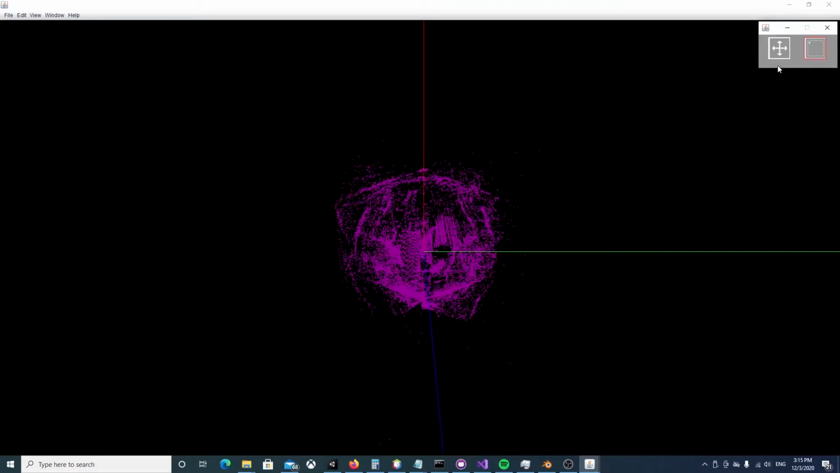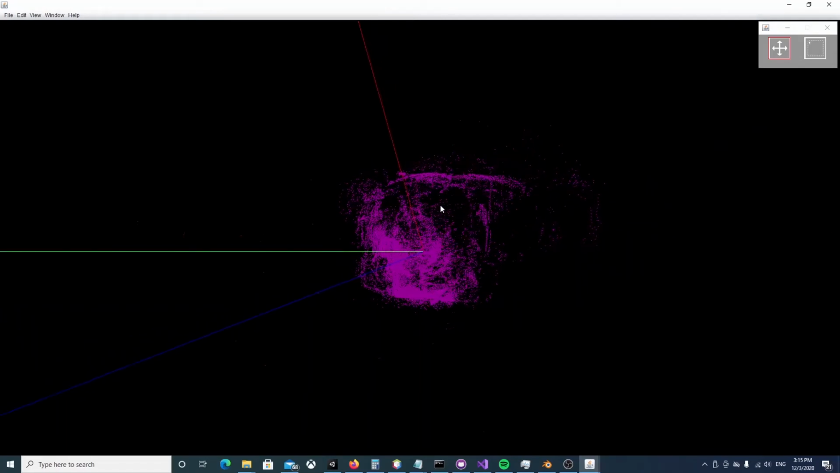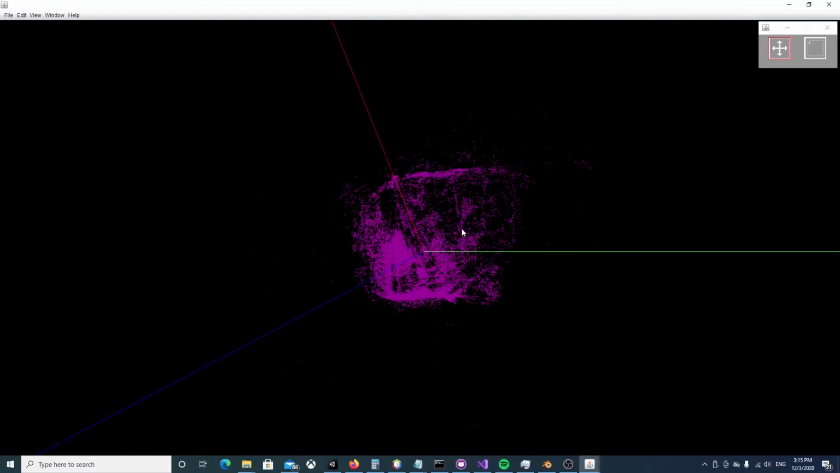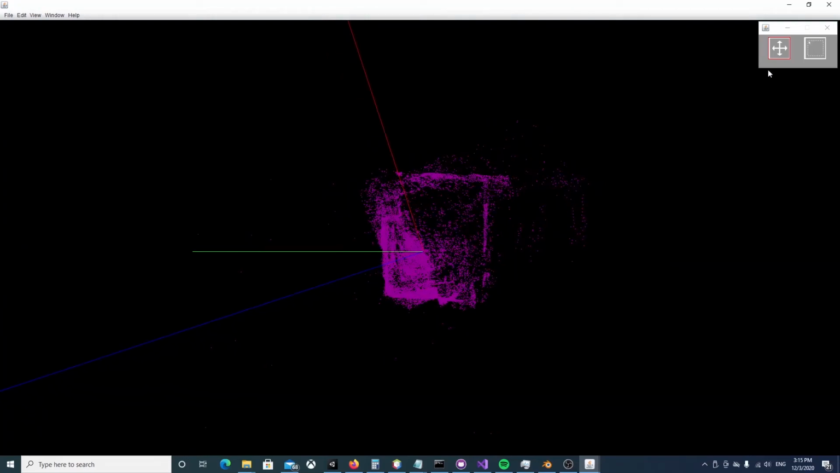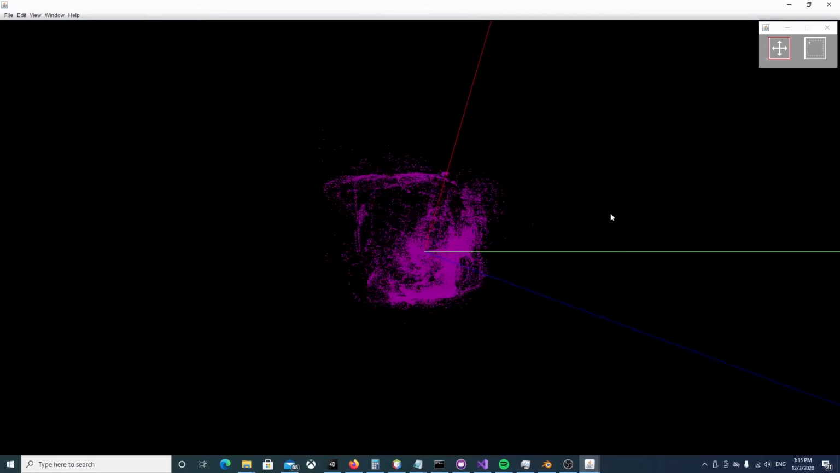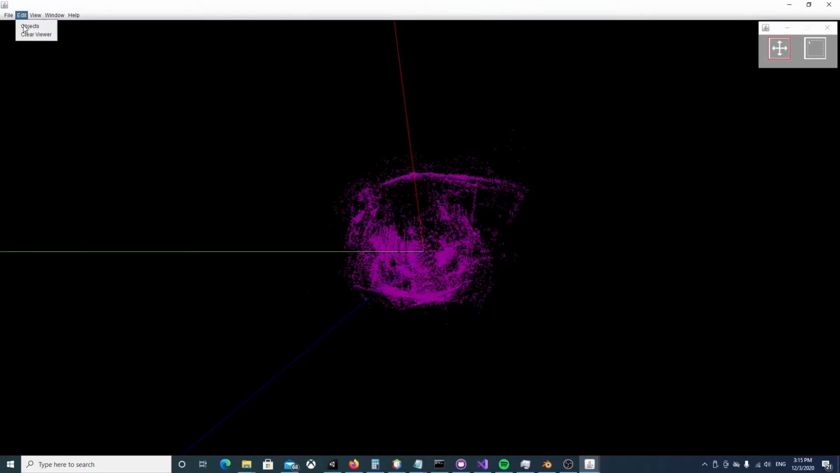This was a scan of the inside of a box. You can see the box shape here. Get rid of some of the points around it. So I'm going to clear objects again.